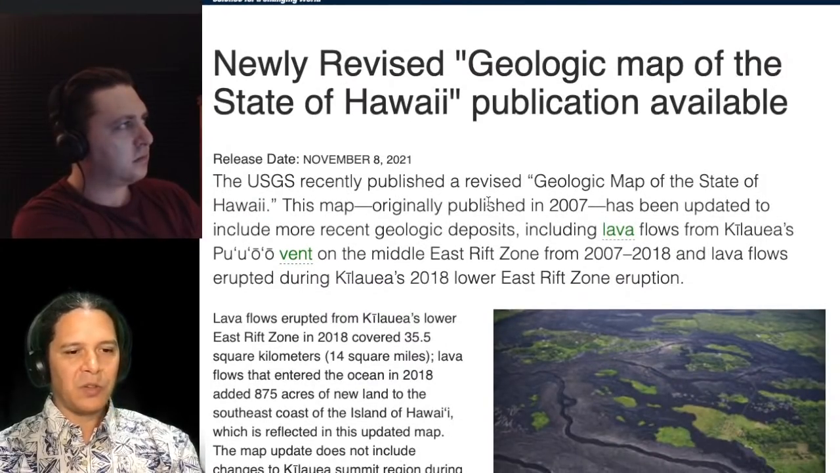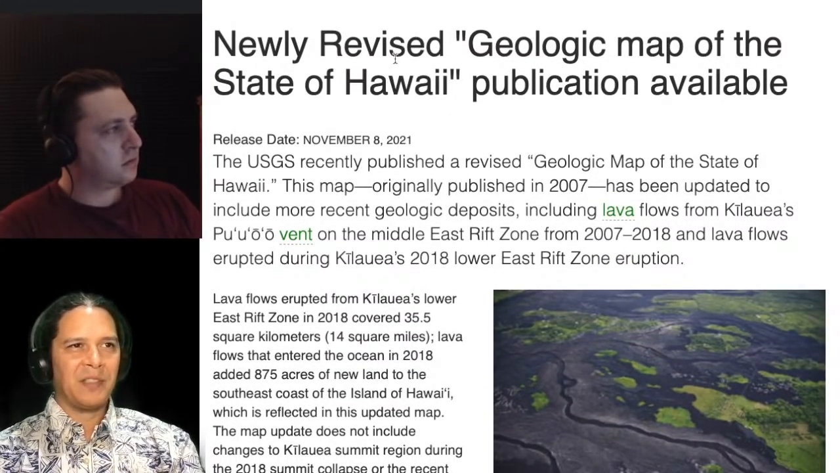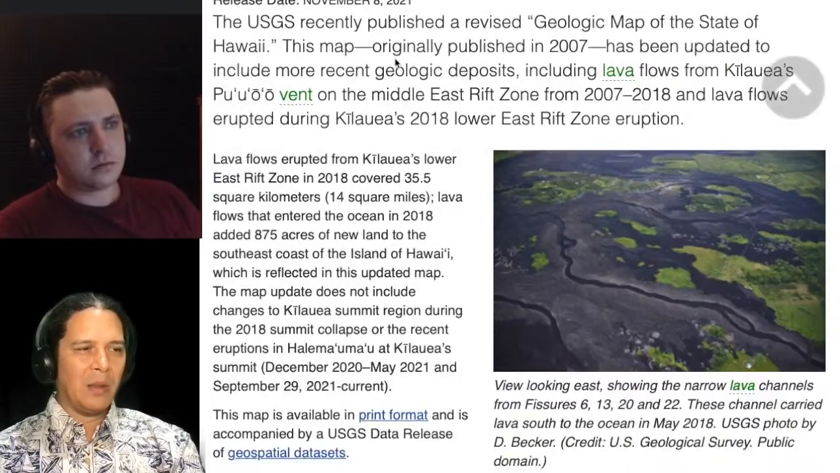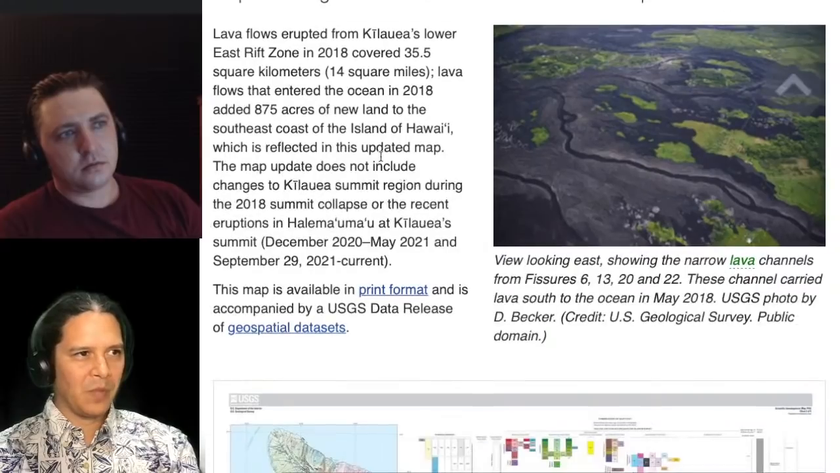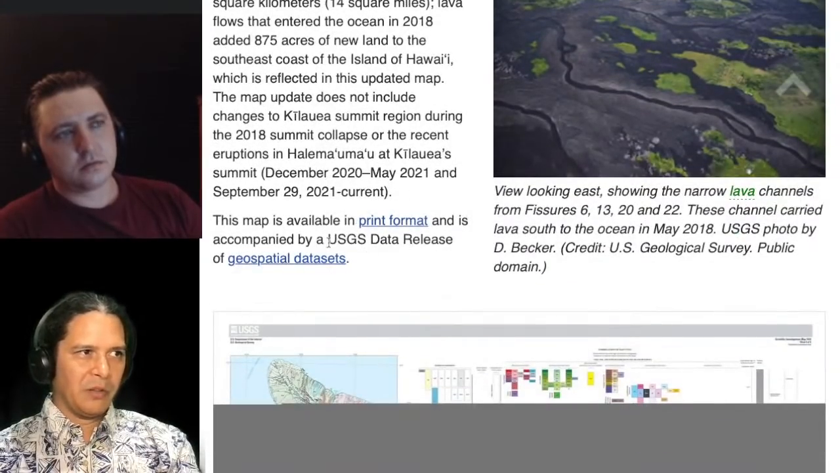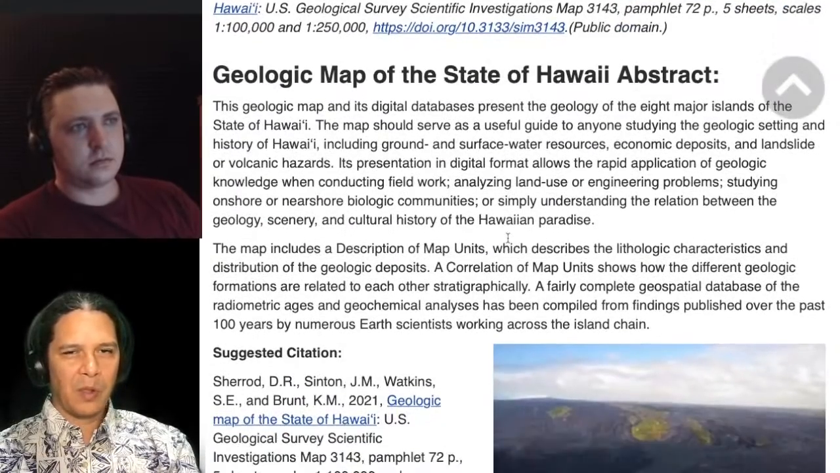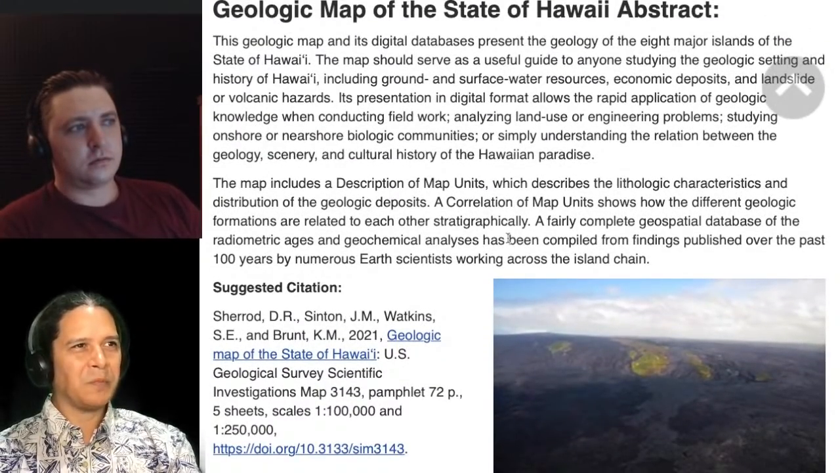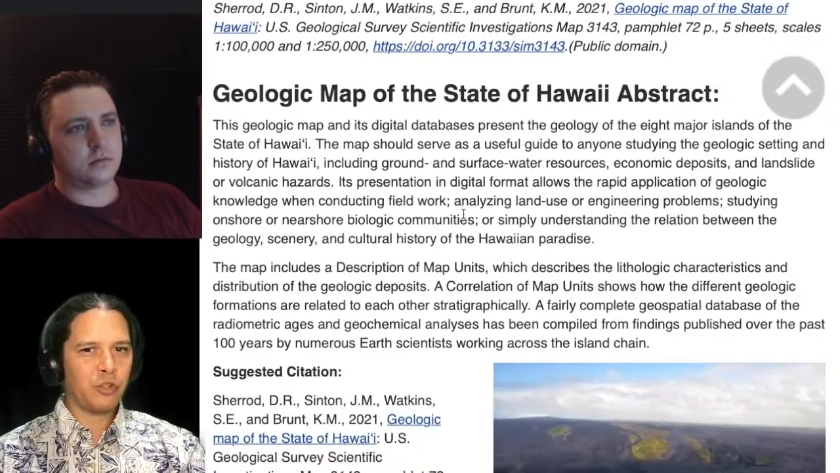And one last note, released from the USGS, there is a newly updated geologic map of the state of Hawaii been put out. 2021 version, updated. This has been posted on Hawaii Tracker, I believe. There's all kinds of online data to go together with it, for you guys that are really into working with these data sets as well. So we'll leave it at that. There's some other stuff in there we can dig at in the future.